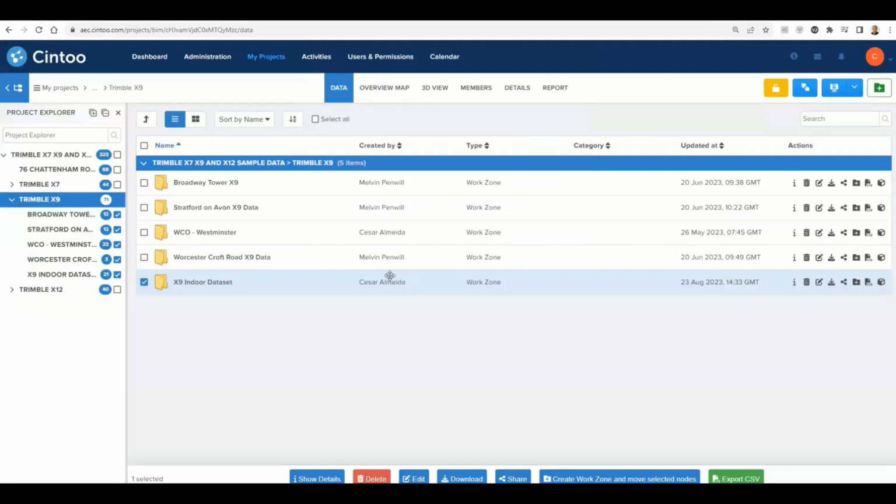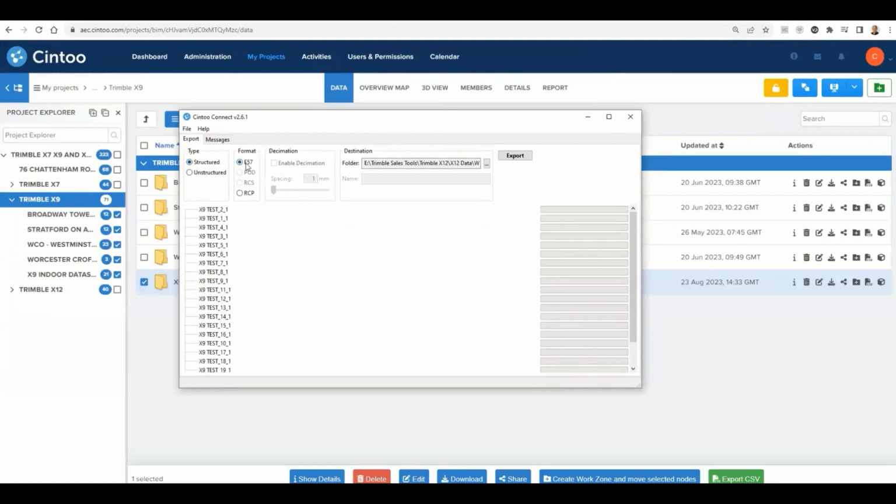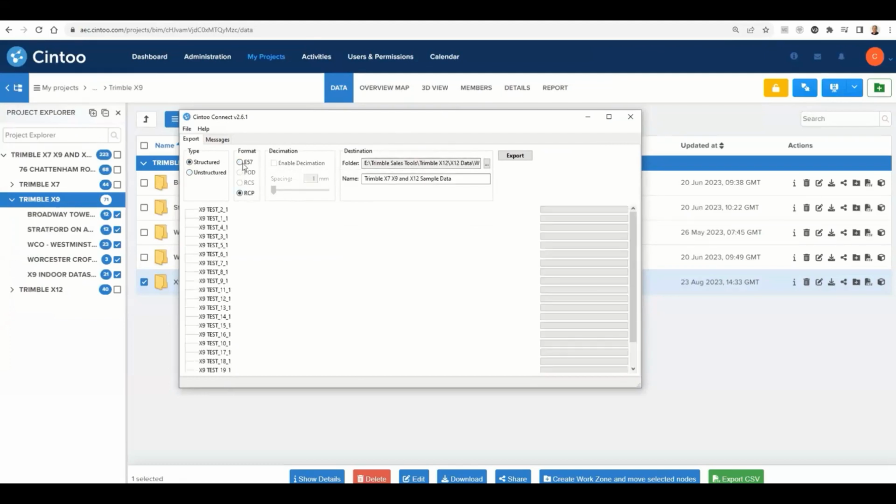How does it work? Once you select some data to download, you'll get this little application, which is Cintoo Connect. Cintoo Connect allows you to export either gridded or ungridded files, structured or unstructured. If you go with structured, you get E57s or the Recaps.